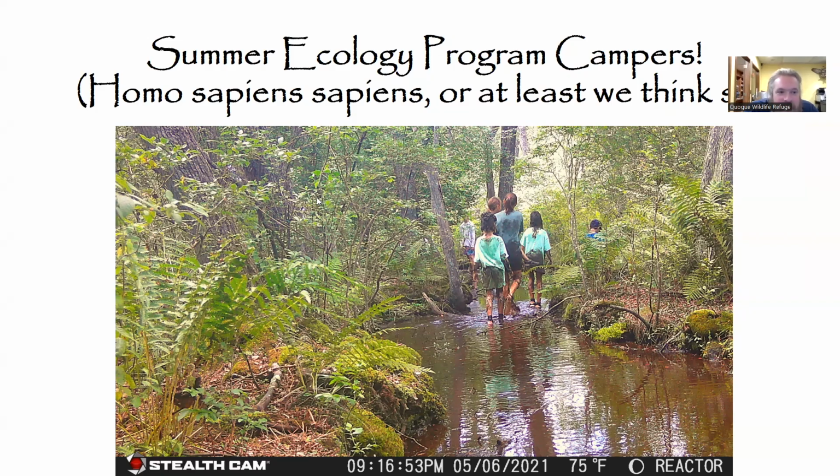And when it comes to these creatures, we believe they're Homo sapiens, or at least we think so. We're not entirely sure. But yeah, we absolutely love the kids that come and join us over the summer, and we do our best to provide them a fun, exciting, and meaningful experience in nature.